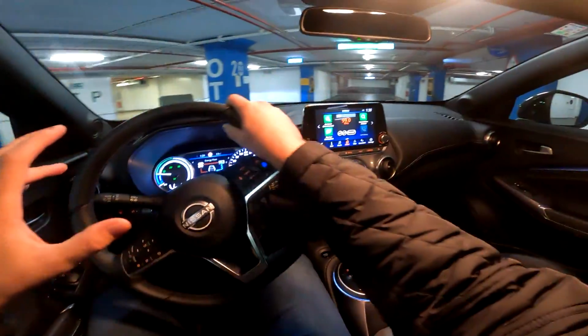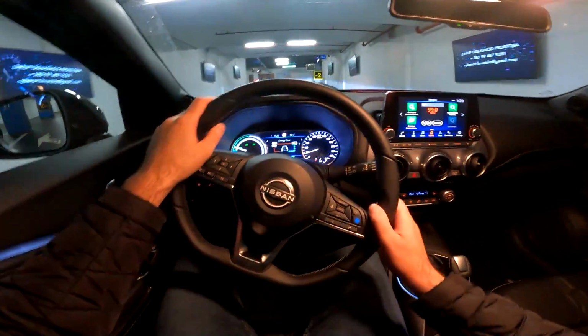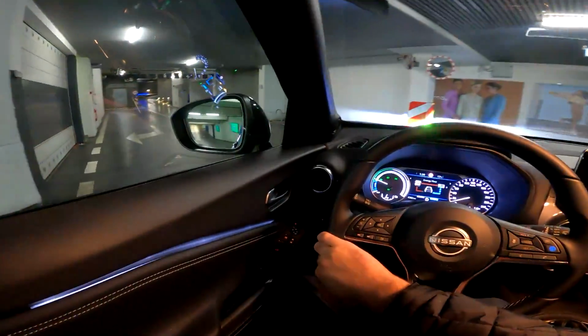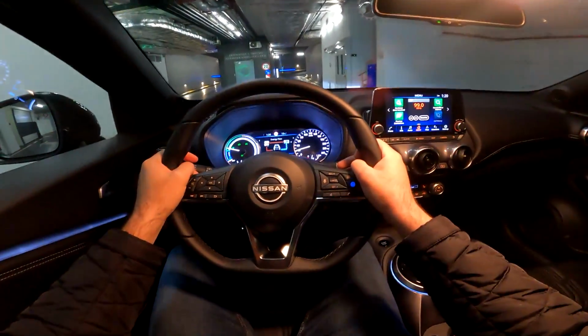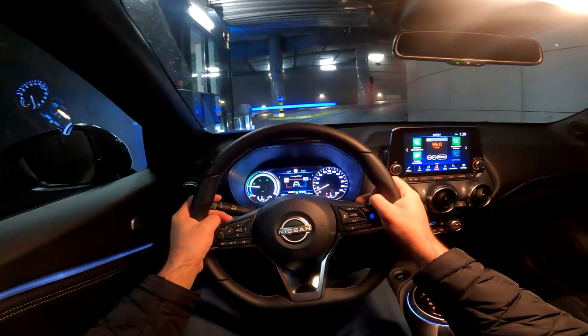It will not go through a complete stop. It will go down to around 5 kilometers per hour. So you do need to press the brake in order to completely stop. But it's very useful, the e-pedal, for the city drive, for example. You will get used to it very quickly, and of course then you are also more efficient that way.